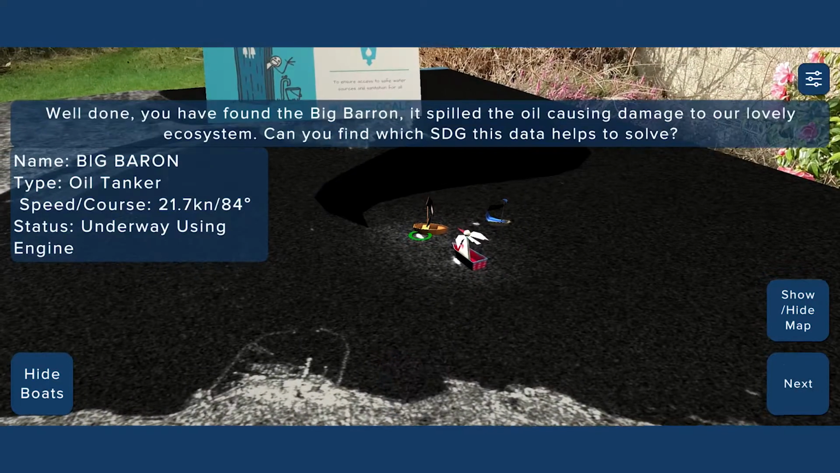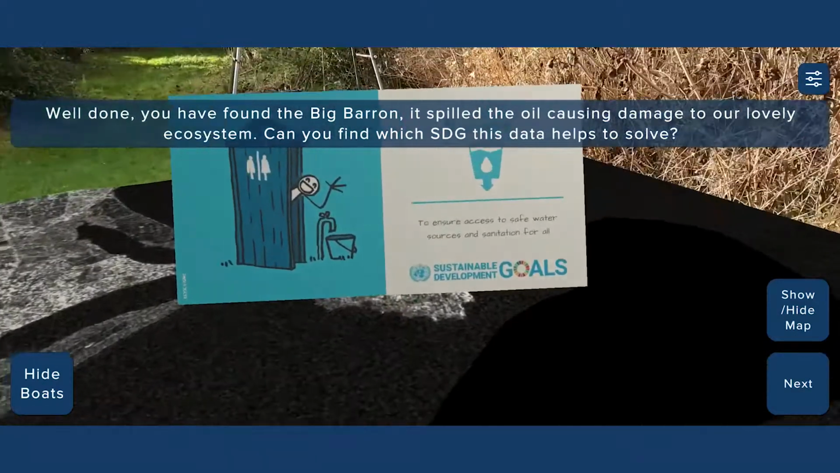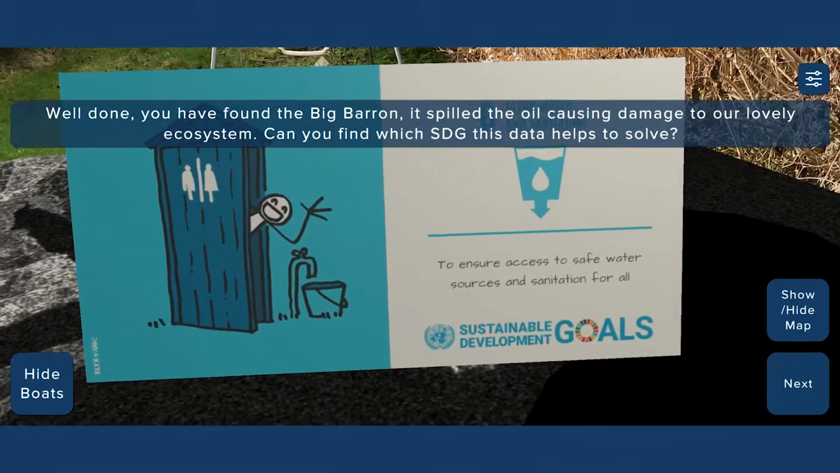In this challenge, students learn how satellites can be used for security purposes and for the SDG goal number 6 of clean water and sanitation.